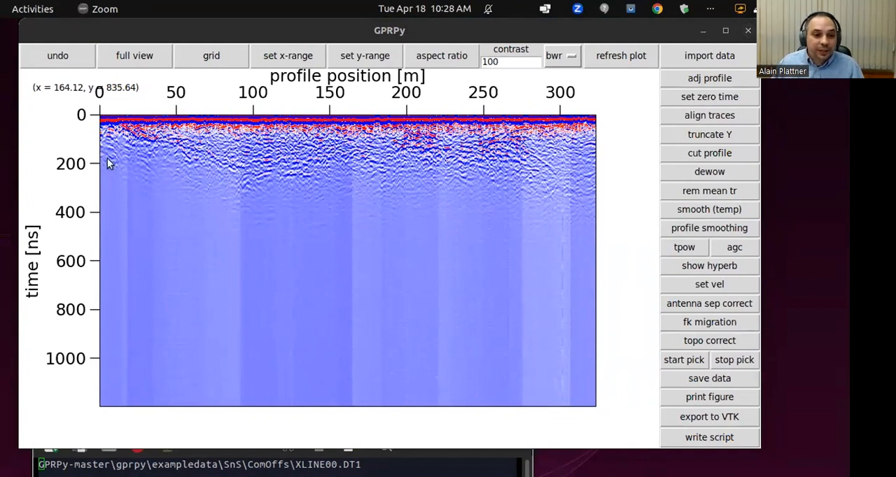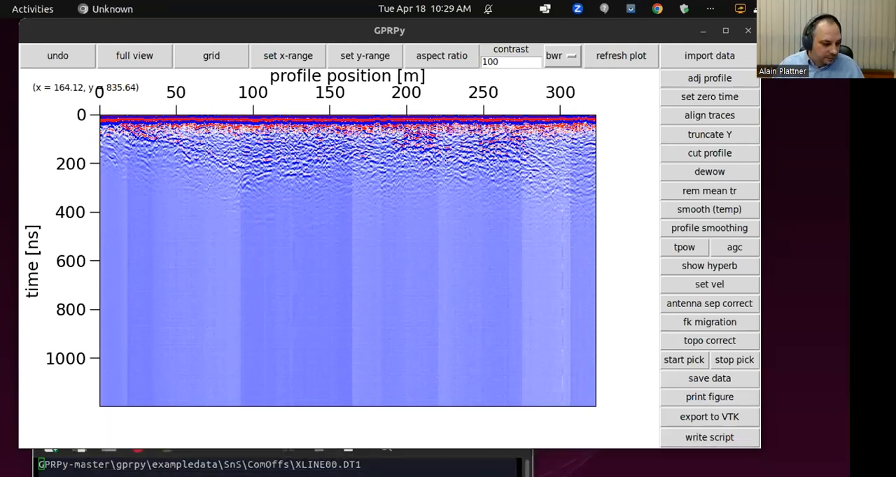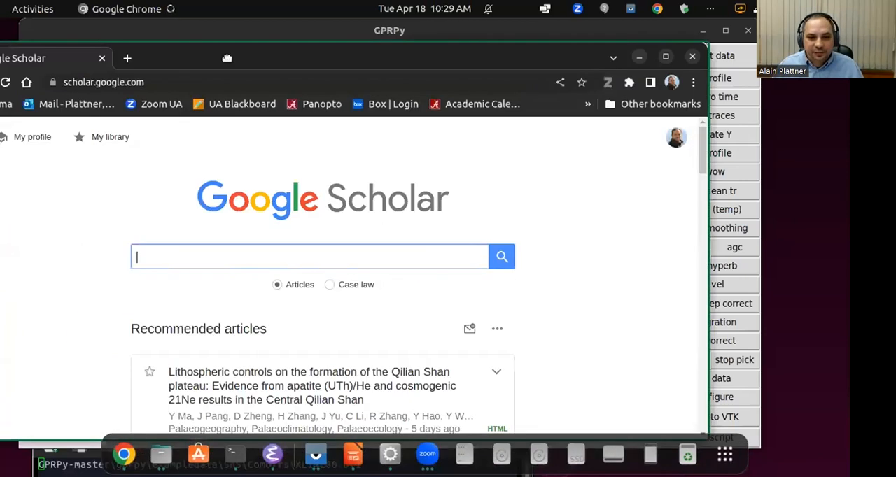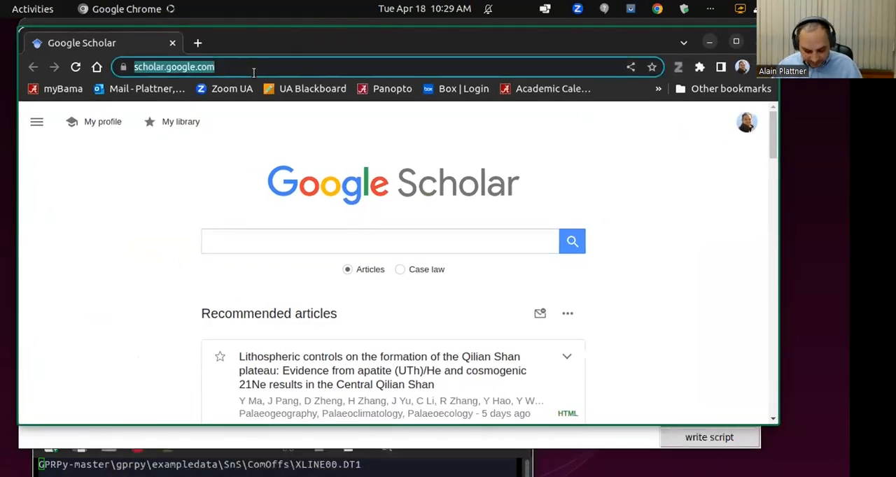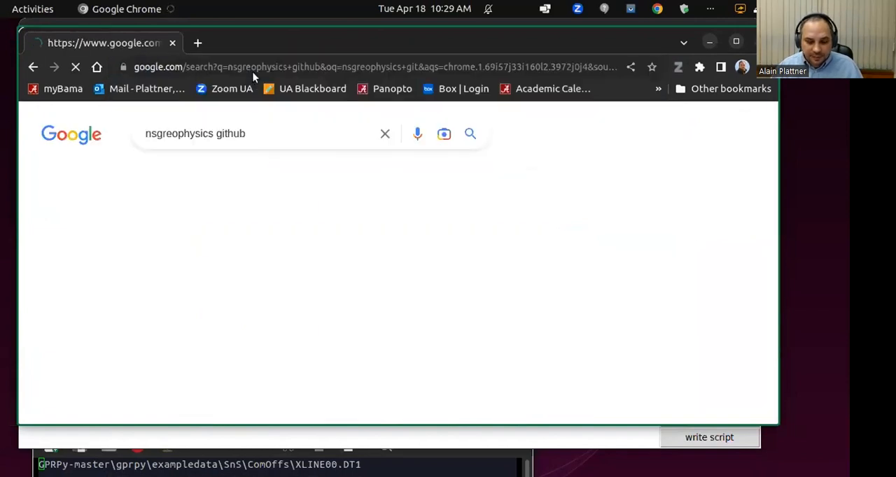I just saw a question. Is it possible to extract data in MATLAB math format? The answer is no, but there is actually a really cool workaround to that one. So the way you can do that is if you go to the NS Geophysics GitHub website.